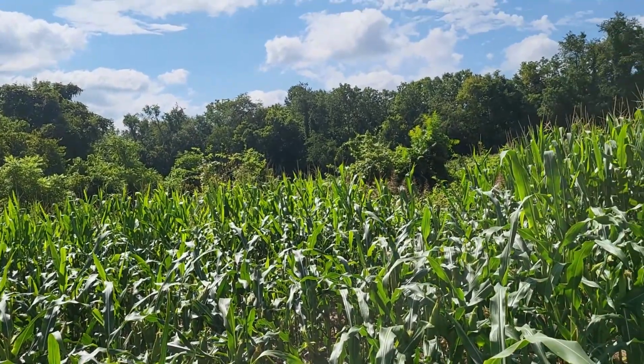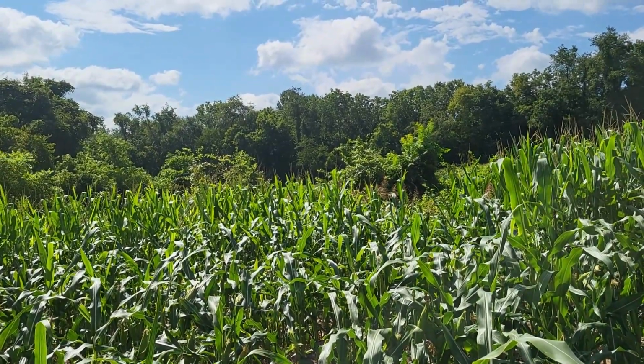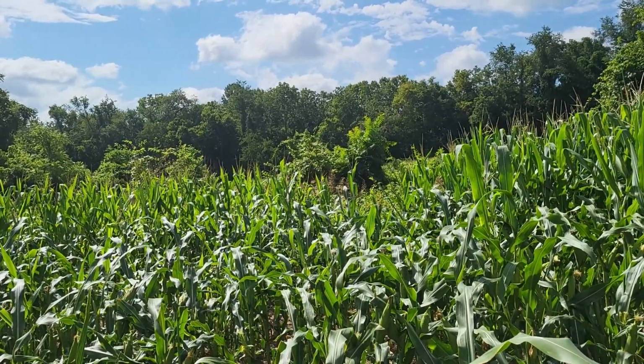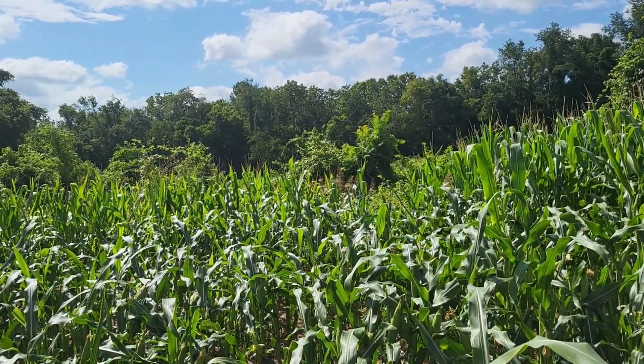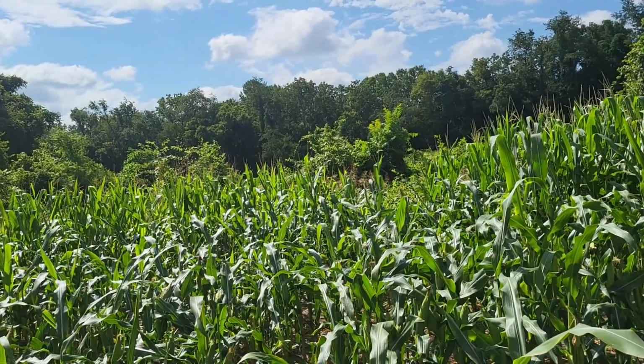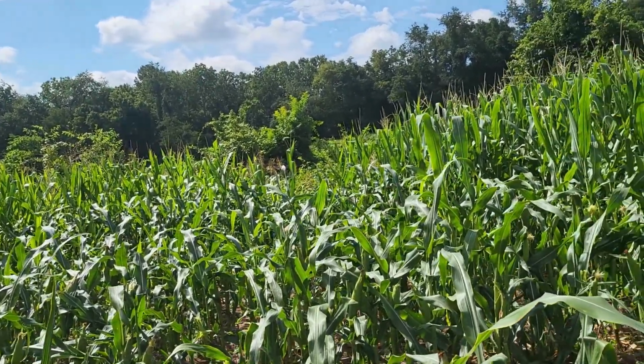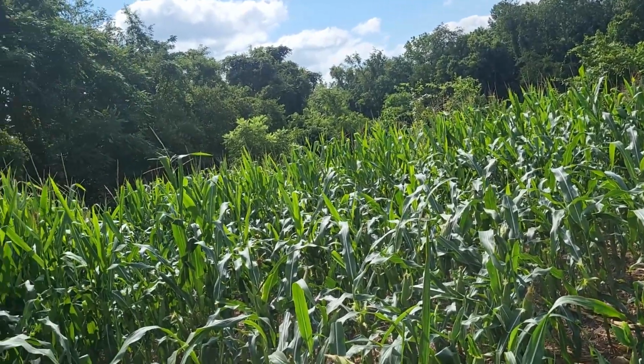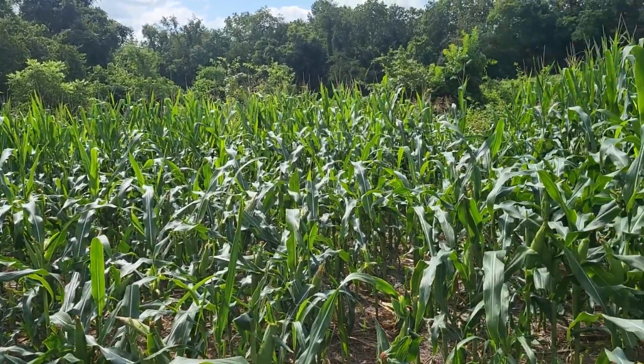And you see where they're coming in. There's a little path that comes between the woods and the river bottom along the edge of the field. And they're coming down, and for some reason they come into this spot. They come in and eat.